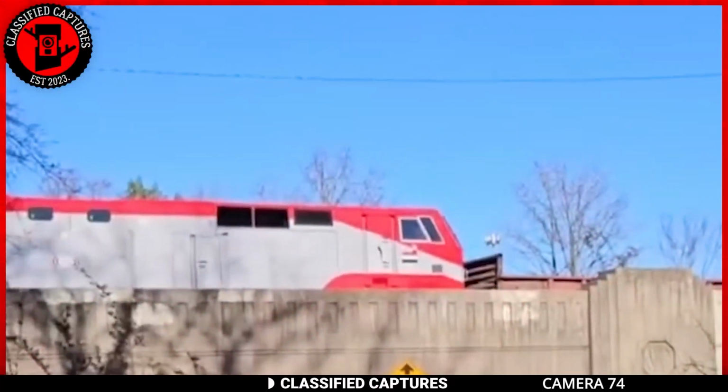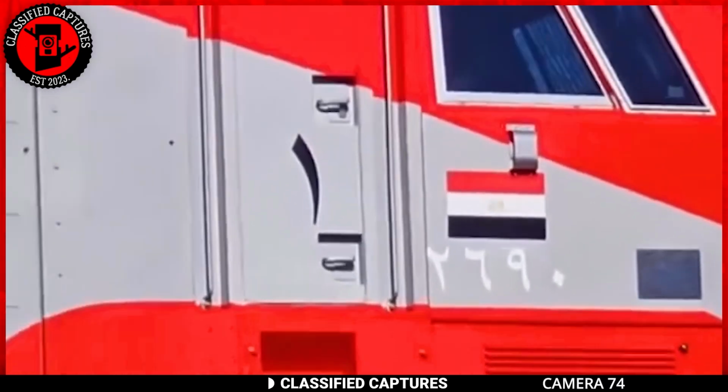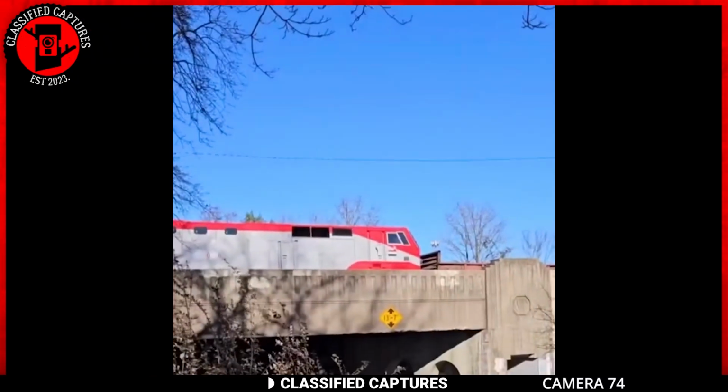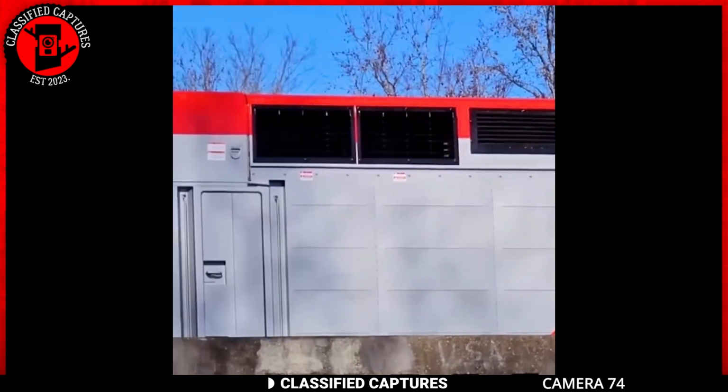A resident in Virginia stumbled upon something quite unexpected, an Egyptian railway train. Yeah, you heard that right. This is an Egyptian railways train.